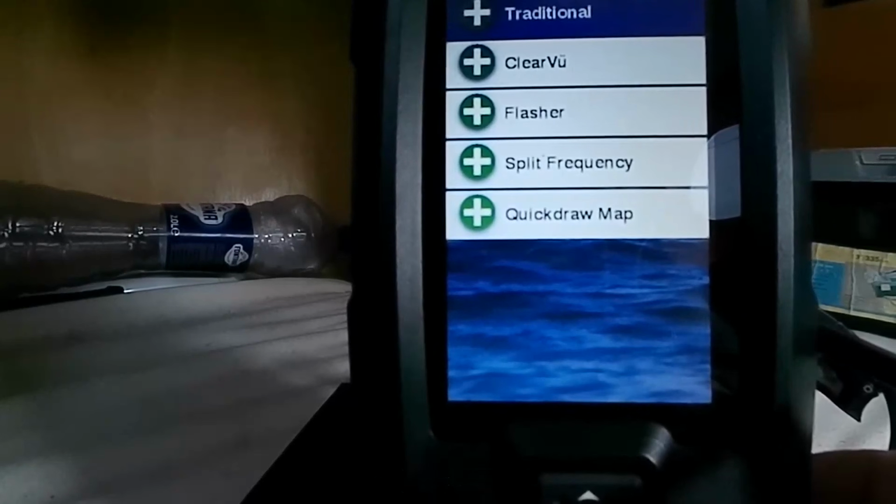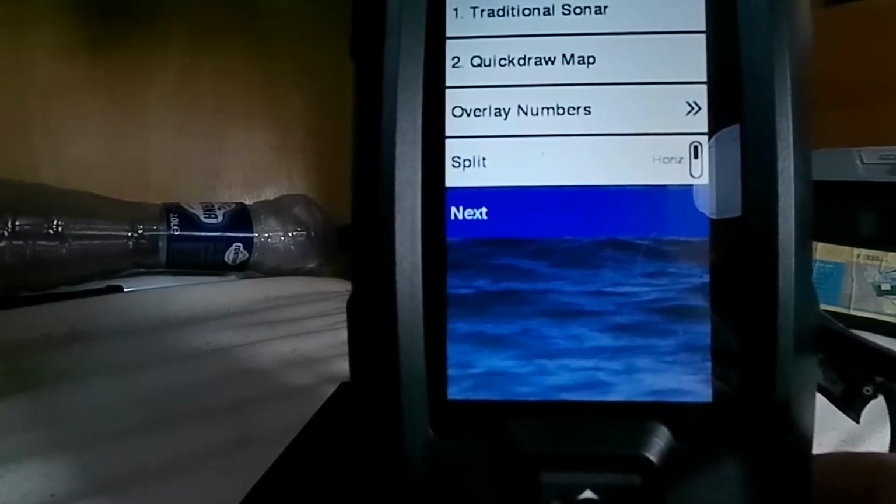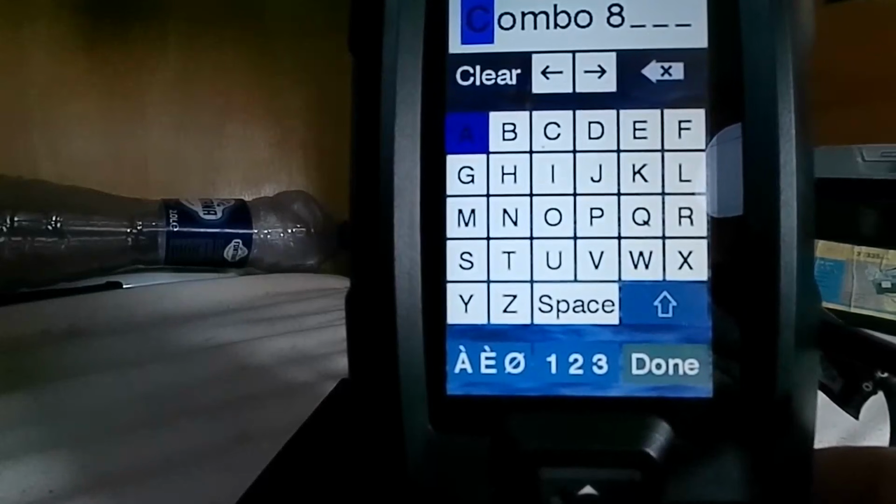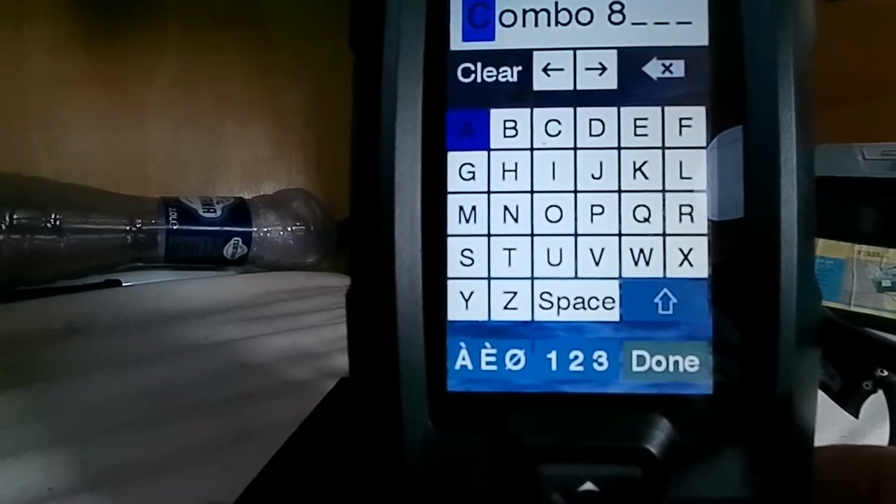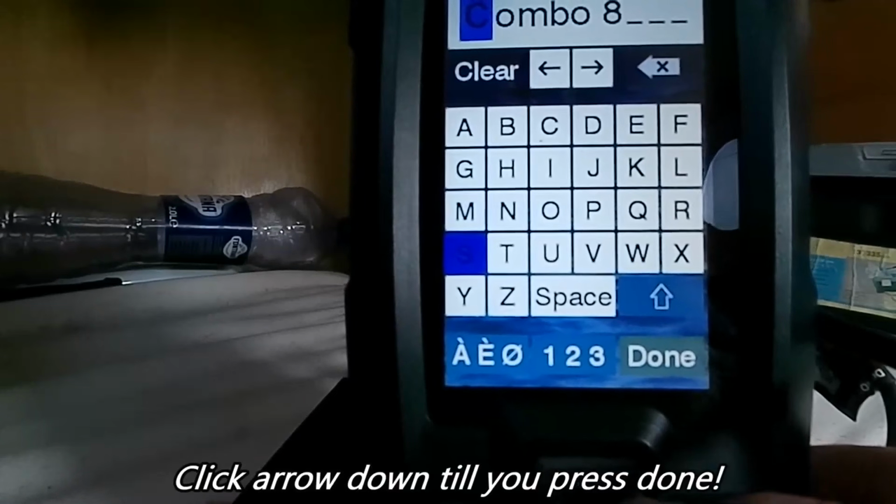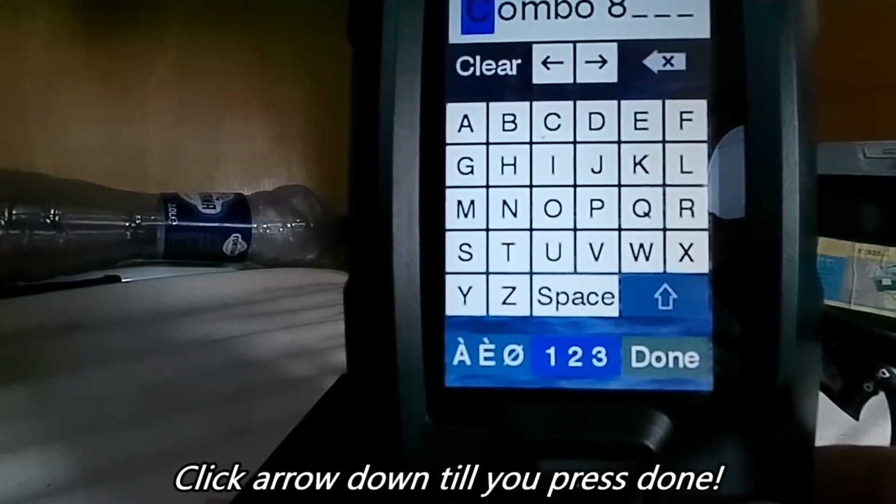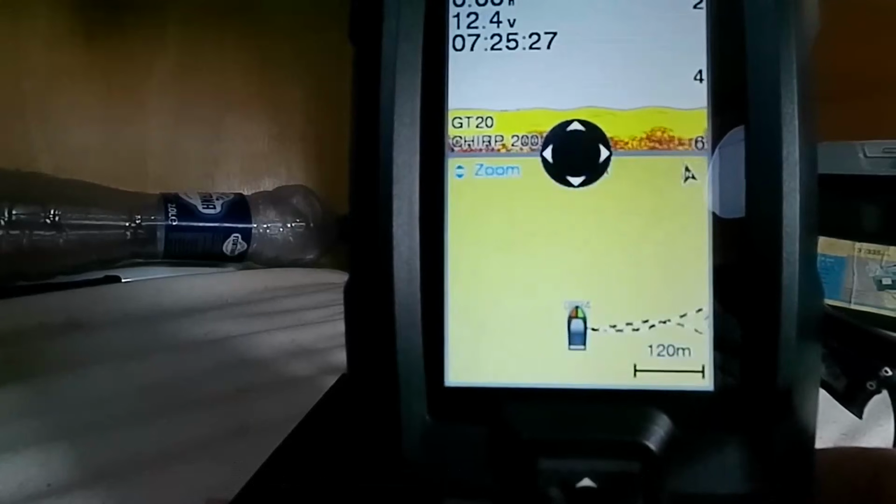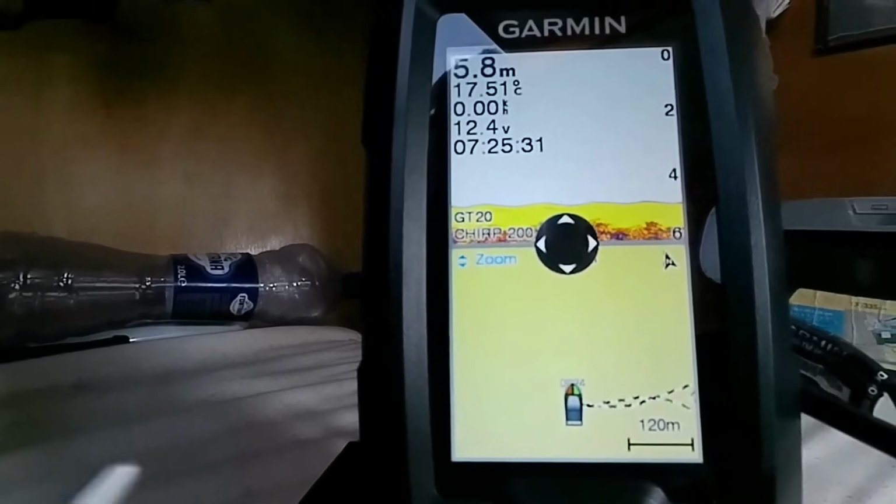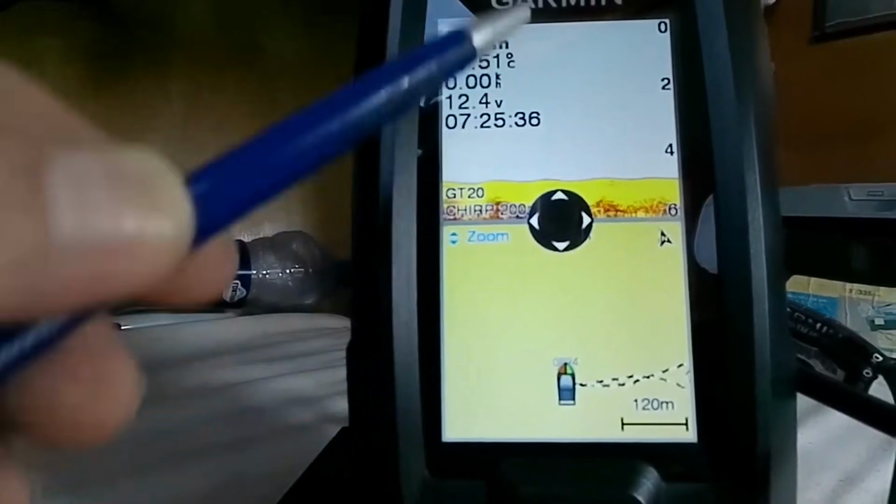Now we want traditional and quick draw map. Okay, next, combo 8, call it whatever you want. Keep going through here. Done. And it's saved. You see how I split my screen in two? I've got my quick draw map and I've got my fish finder split on my screen.